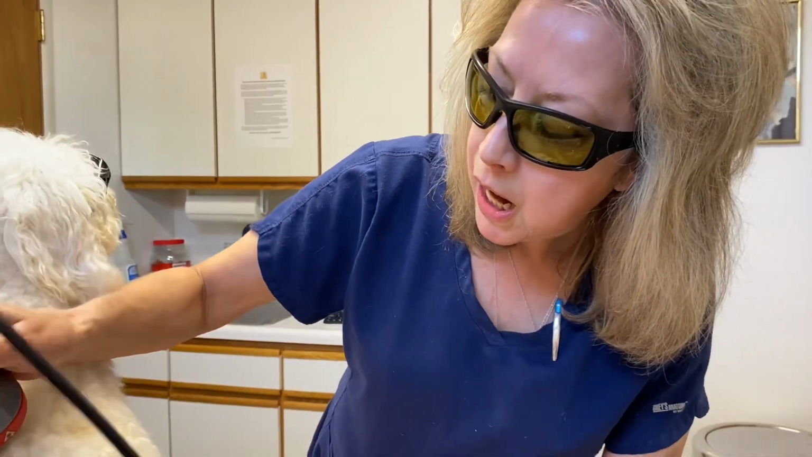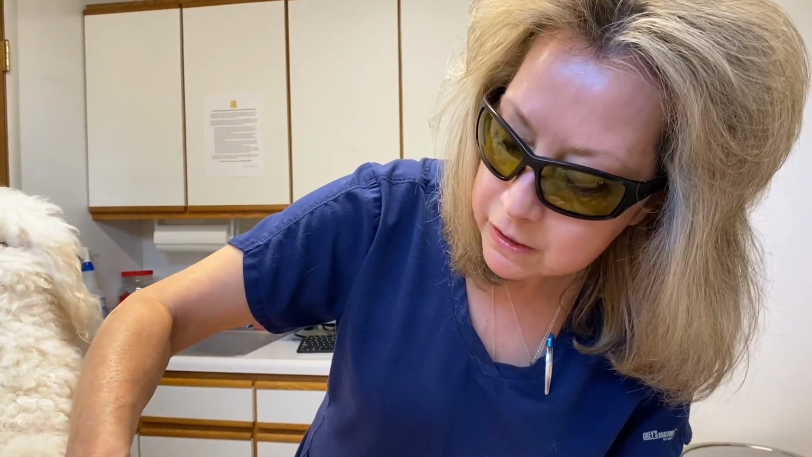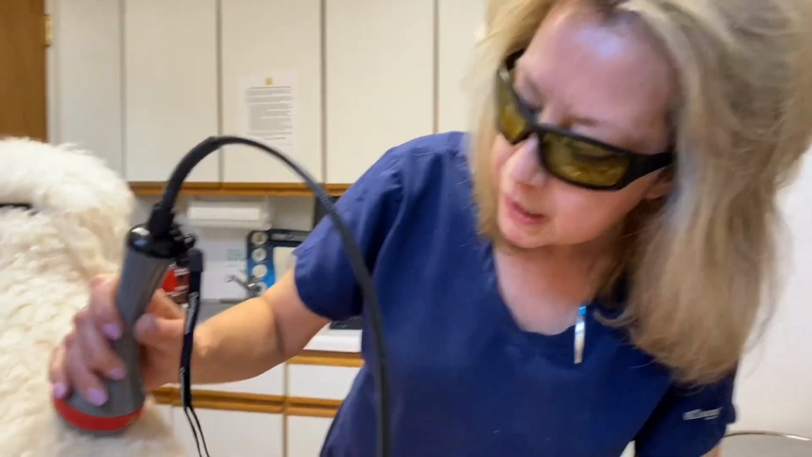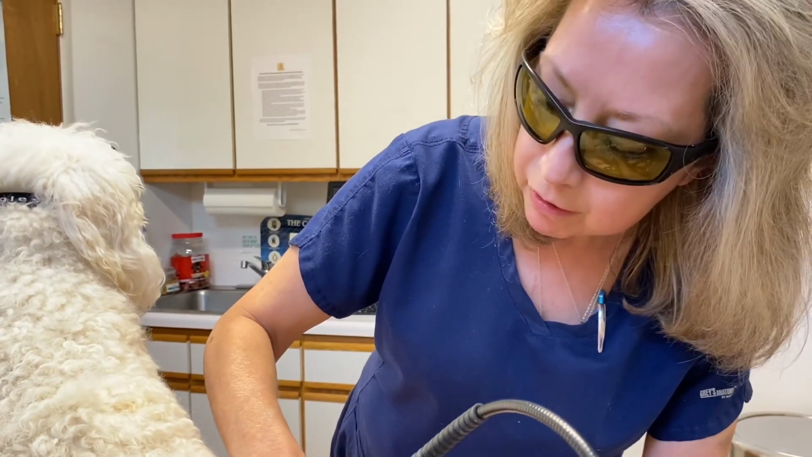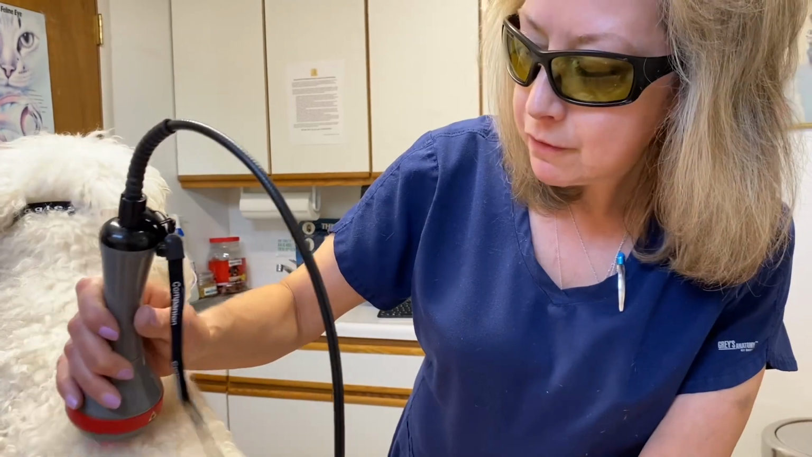And how many doctors in our area are actually using laser at this point? In our area, I think the next doctor to use this specific laser machine, a state-of-the-art one, is about 60 miles away. Wow. I like it because it's not invasive and it doesn't hurt them at all. It's so comfortable for them. You can see Buddy's not even moving. He's enjoying it.